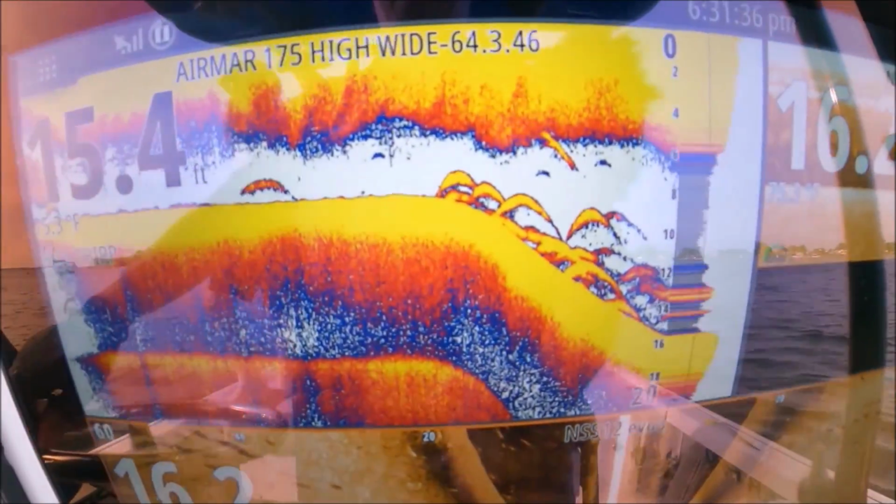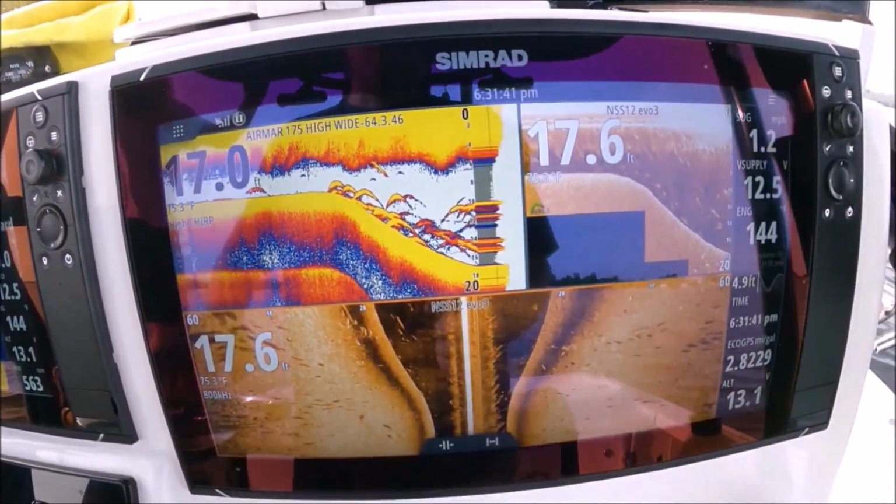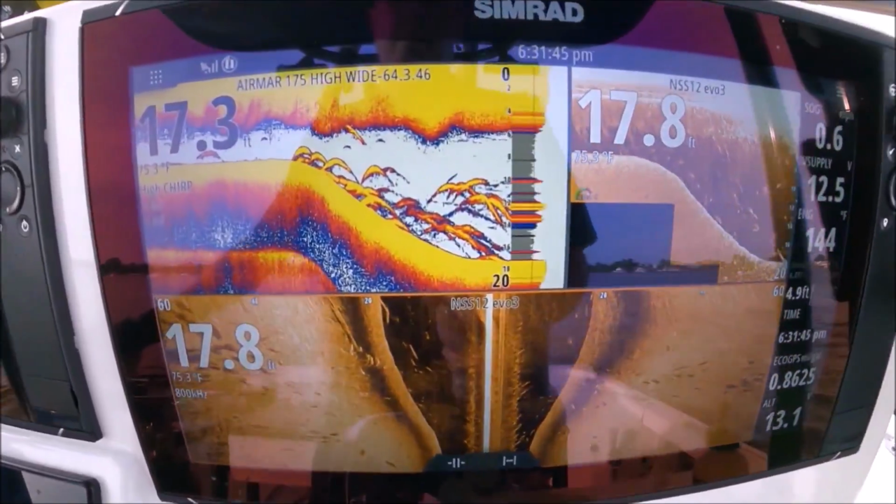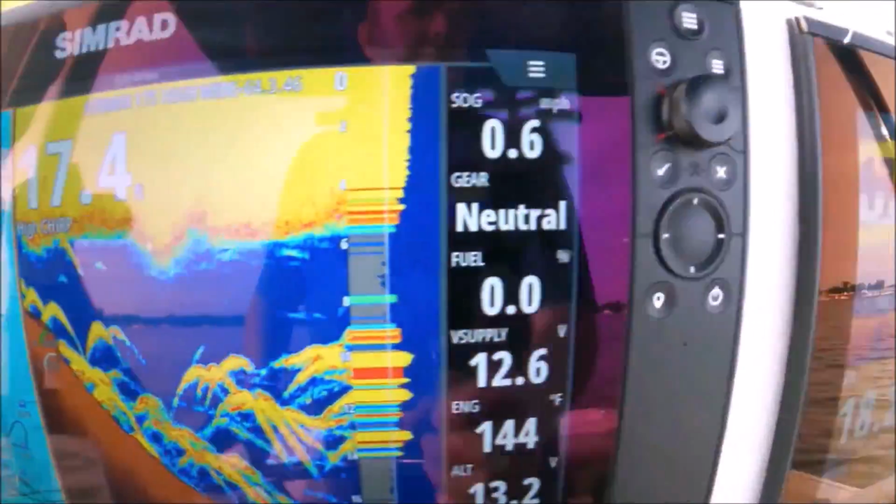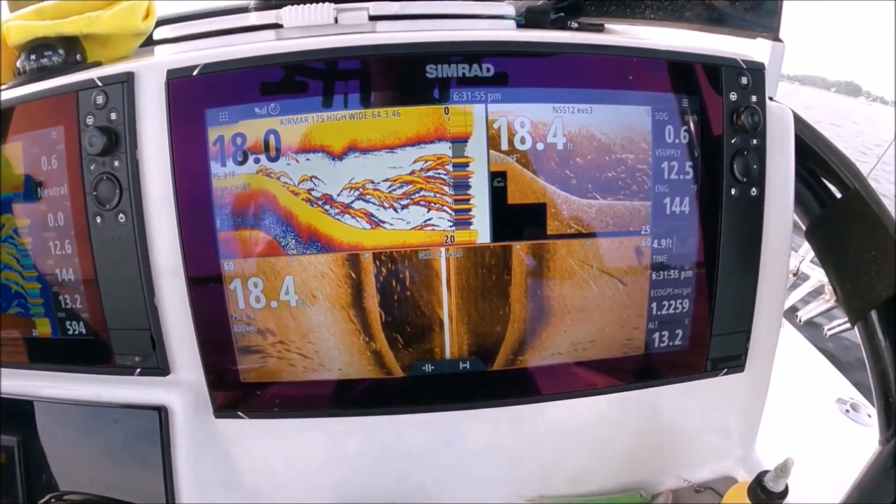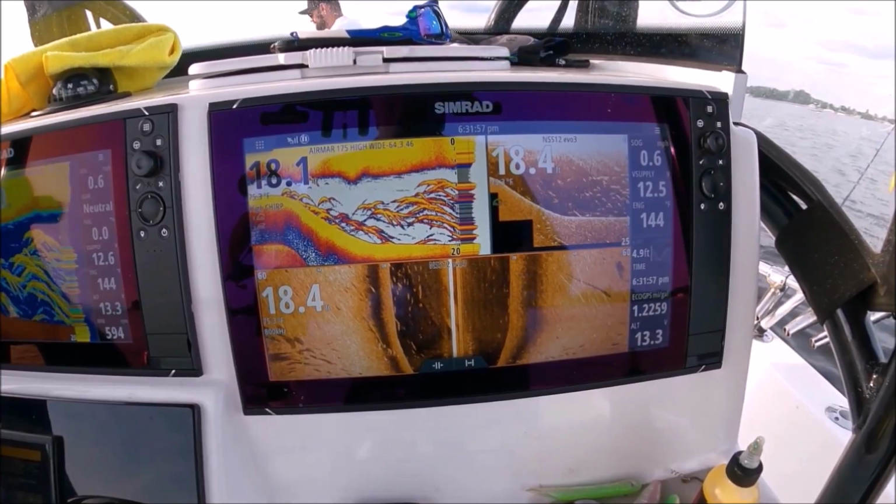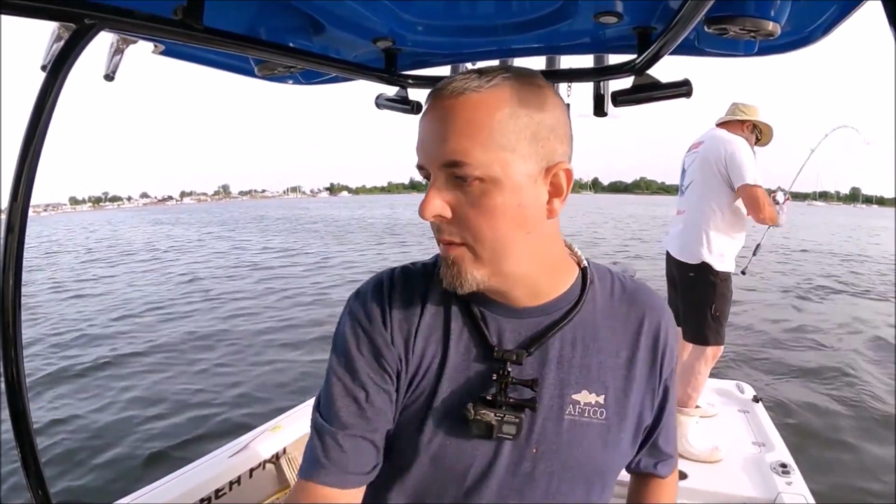How crazy is that? Put them down, Mike. They are sick, right on that drop off coming down from that hump. Super thick under us, man. From 6 feet all the way to 20 feet. Very thick. Incredible.